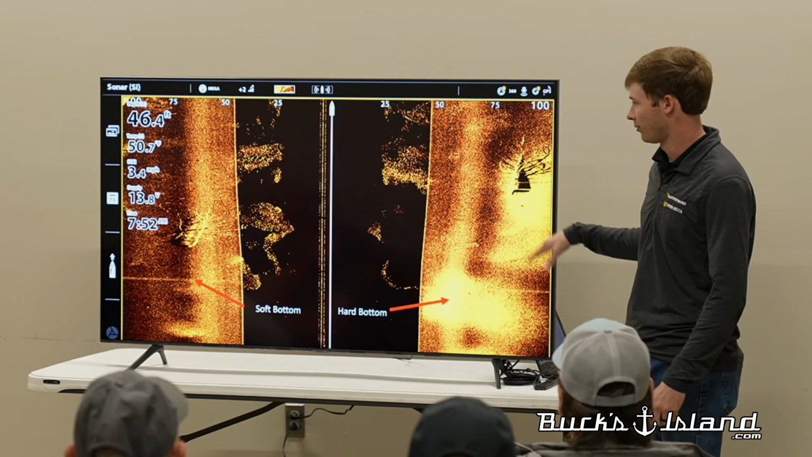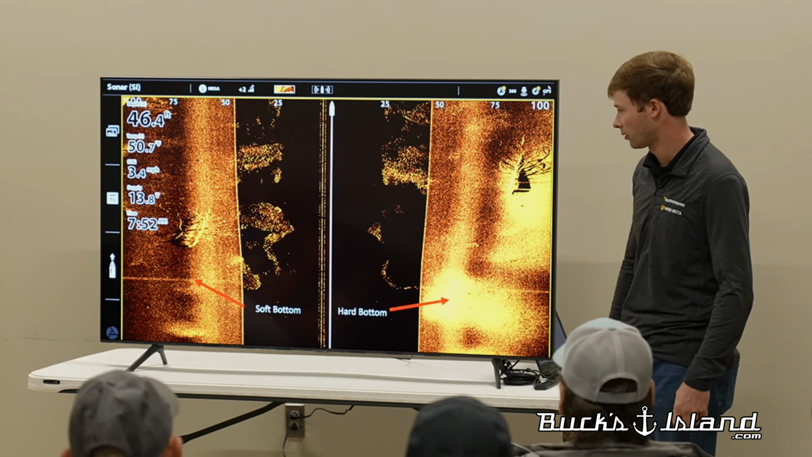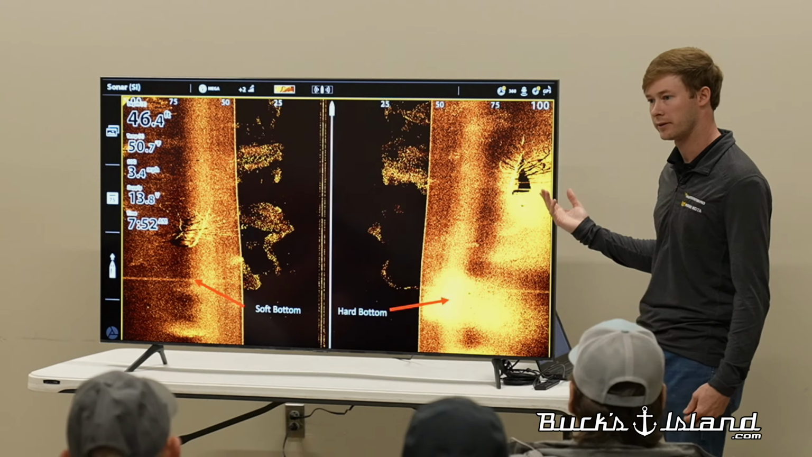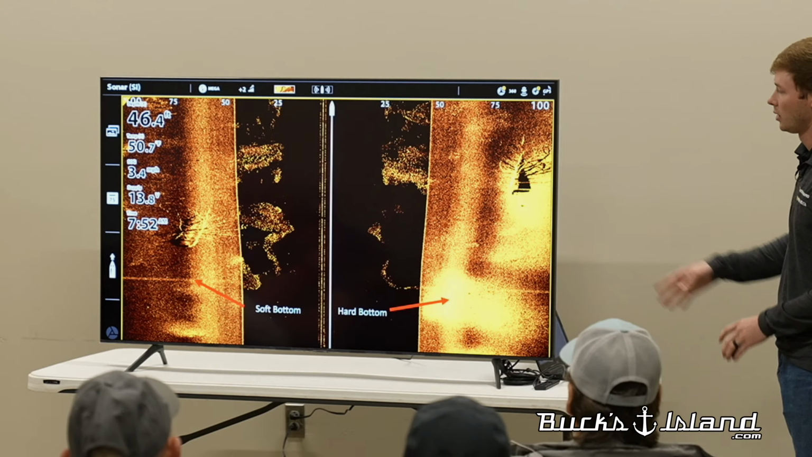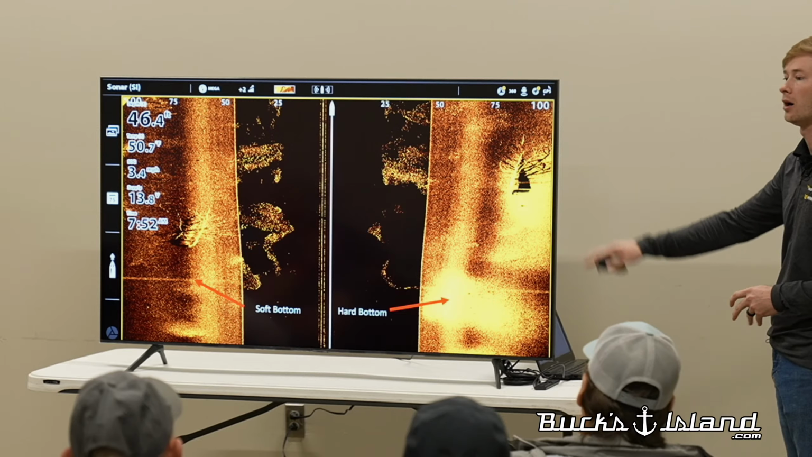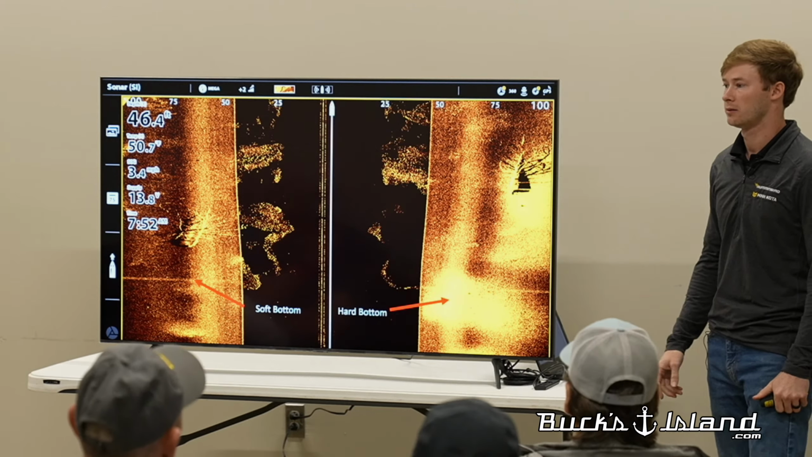There's just some more examples, really just to see what soft bottom, hard bottom look like, and then as well as your brush pile. You can see the brush pile right there close to the bottom, however the shadow casts right there next to it. Soft bottom is going to display as kind of a darker image on the screen, where your hard bottom is going to be bright white.